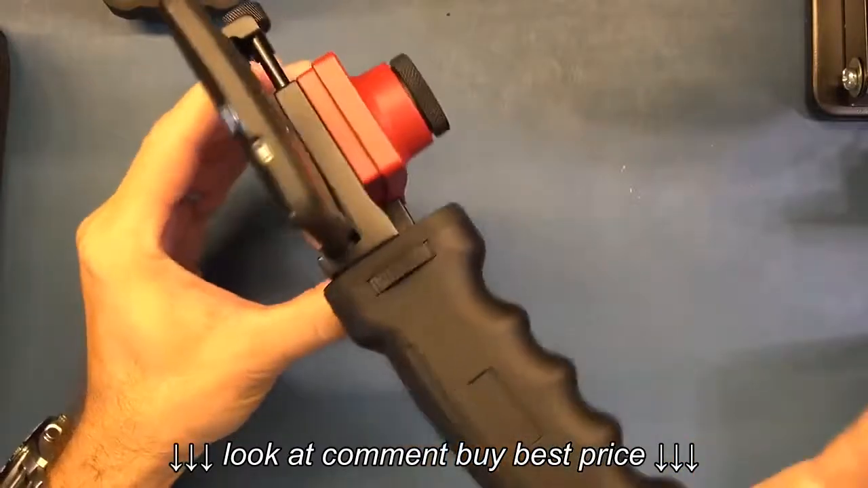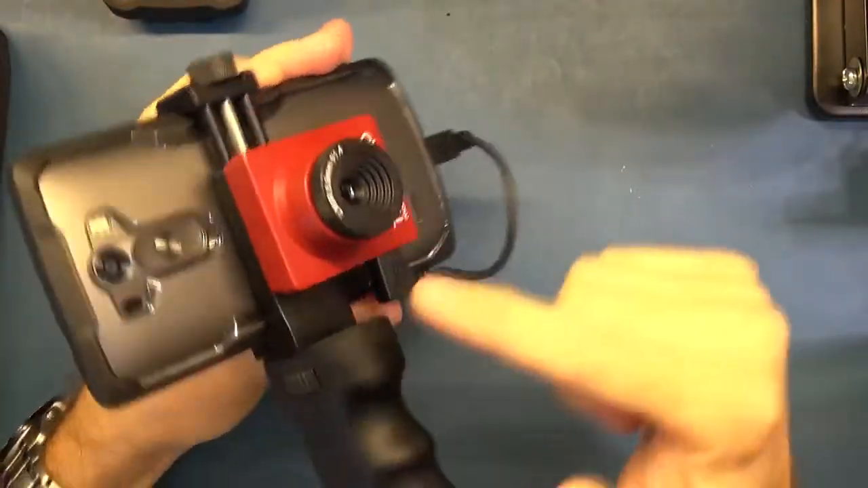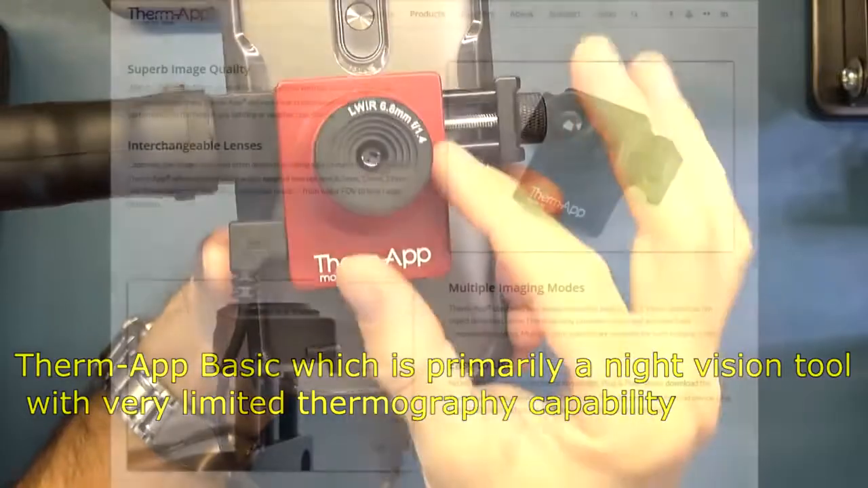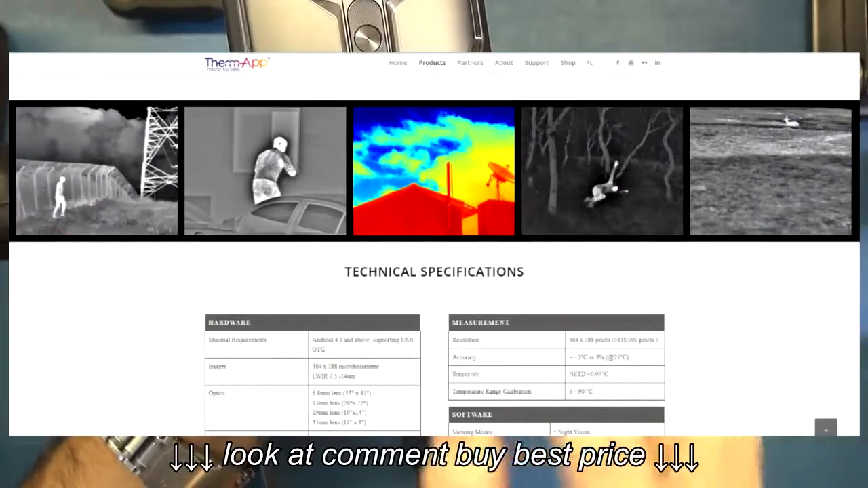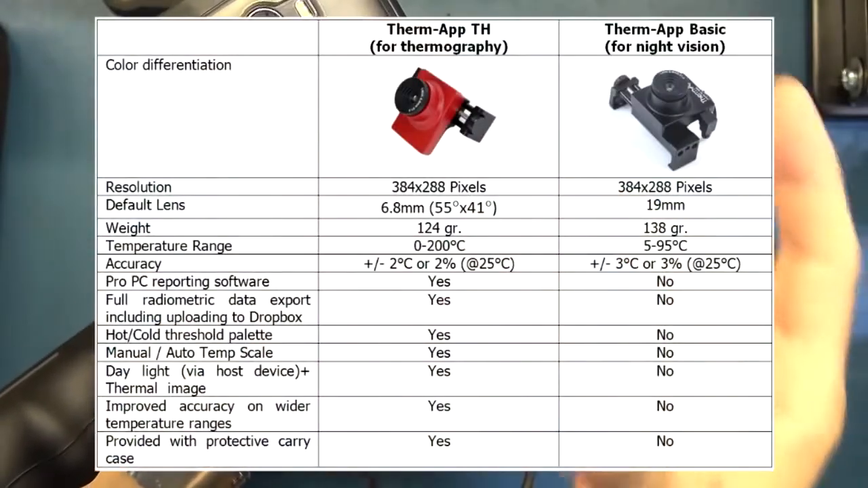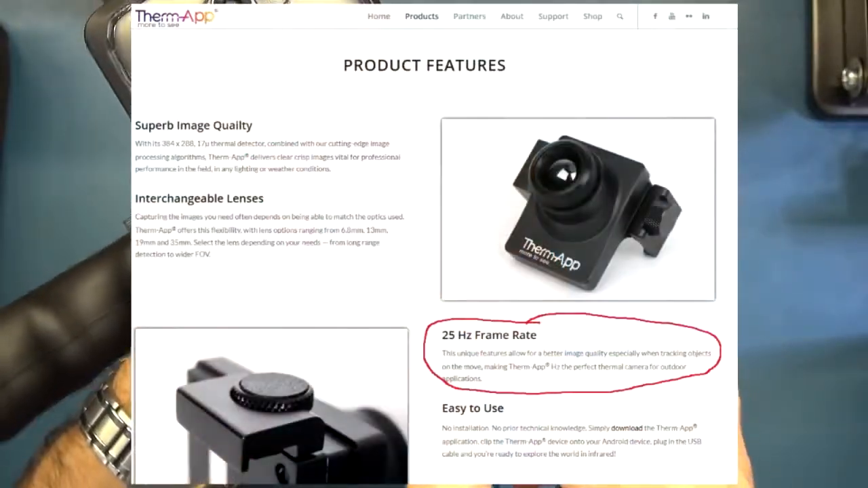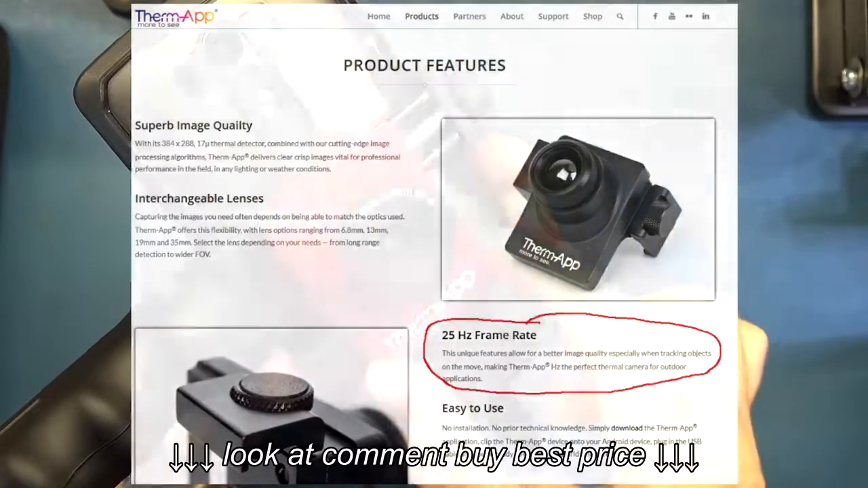Before I start showing you the physical layout and what this comes with, I'll just mention that there are two other cameras in the Therm app range. So there's the one below this, which is just the Therm app, which is more of a night vision camera, a kind of high resolution night vision camera. Then there's this Therm app TH, which is a proper radiometric thermal camera that operates at 8.7 Hertz. And then you get the Therm app HZ, and that is a higher speed camera which operates at 25 Hertz.